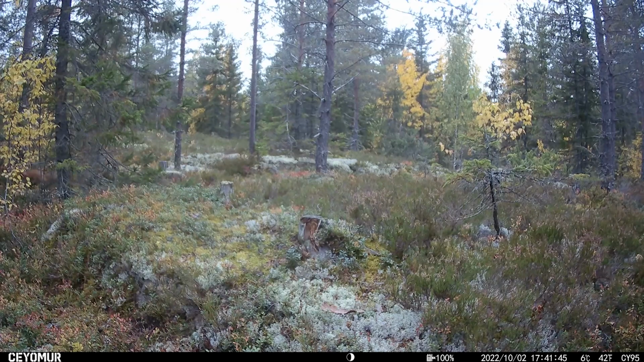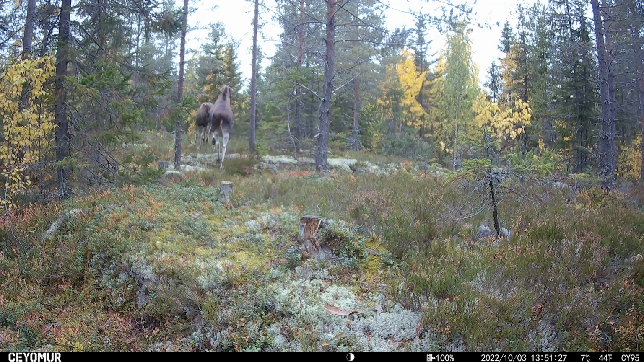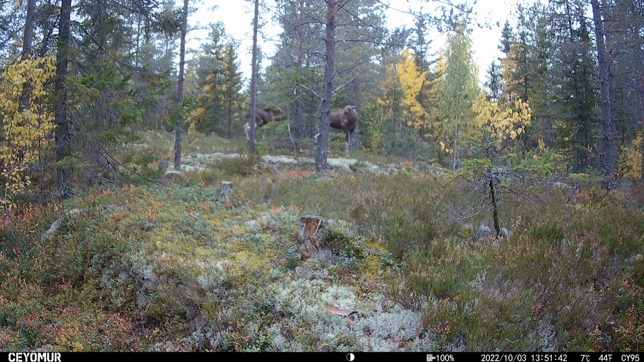Ooh, something scared the fox. And look at this, a pair of young elk, and they've come in and they're obviously playing about, playing with each other and challenging each other, play fighting. I wonder if these are the two youngsters that were with the big female in the previous video.